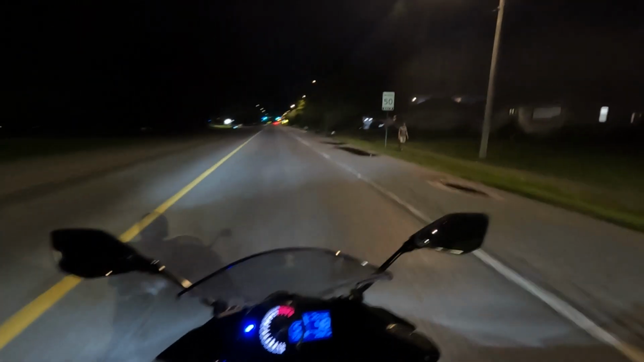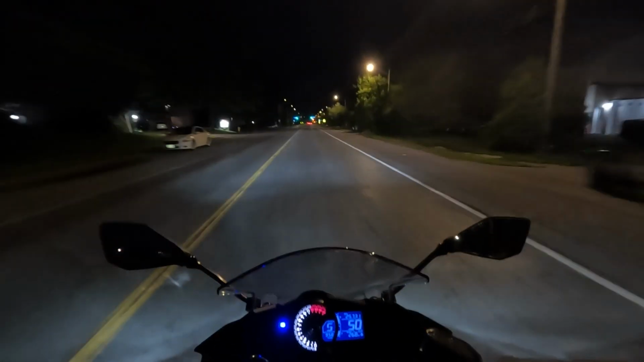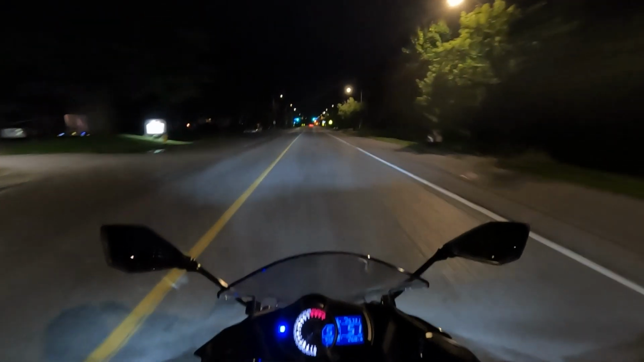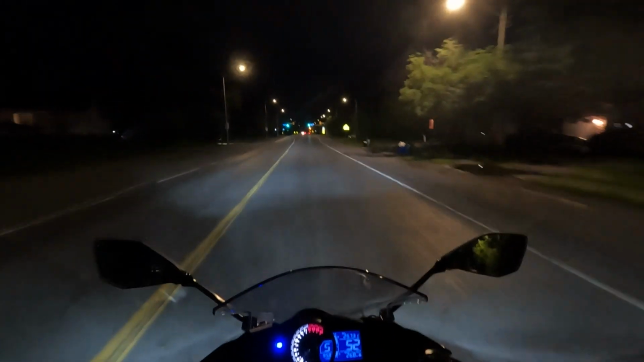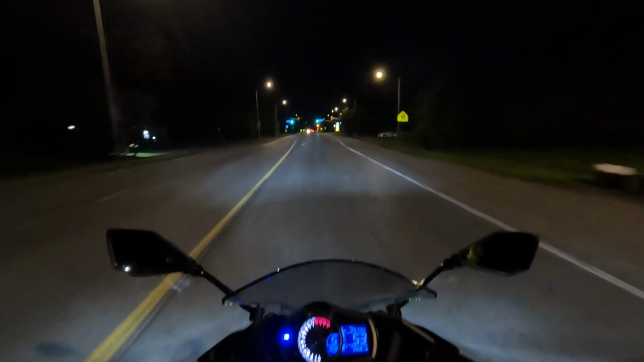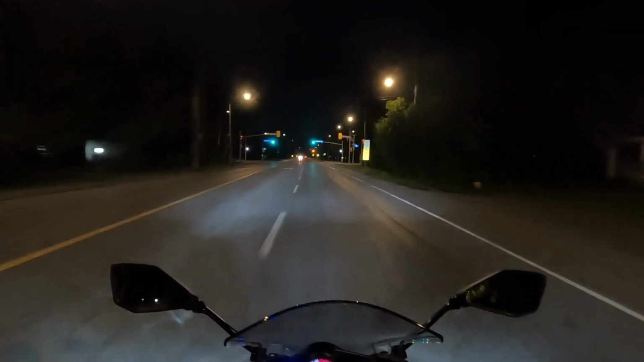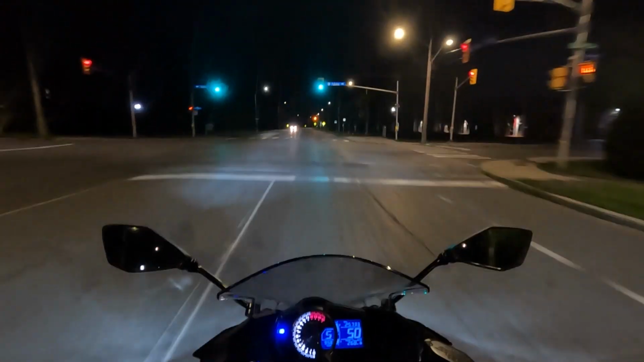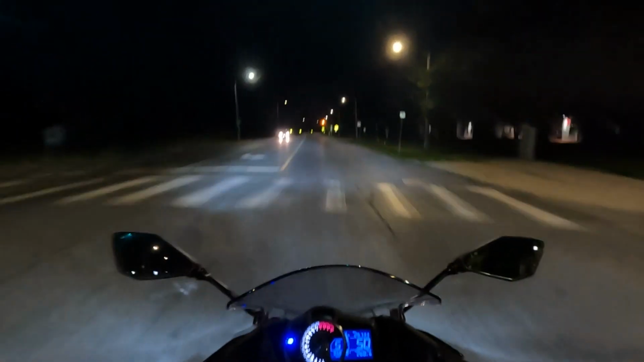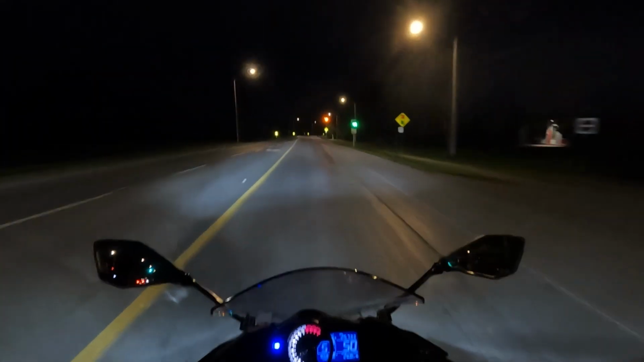Right there, at that point that you see the camera dip, is when your boy realized that I didn't zip back up my jacket, because I was riding and it felt unusually cold. It felt cooler than usual, and I looked down and checked, my jacket zip down.